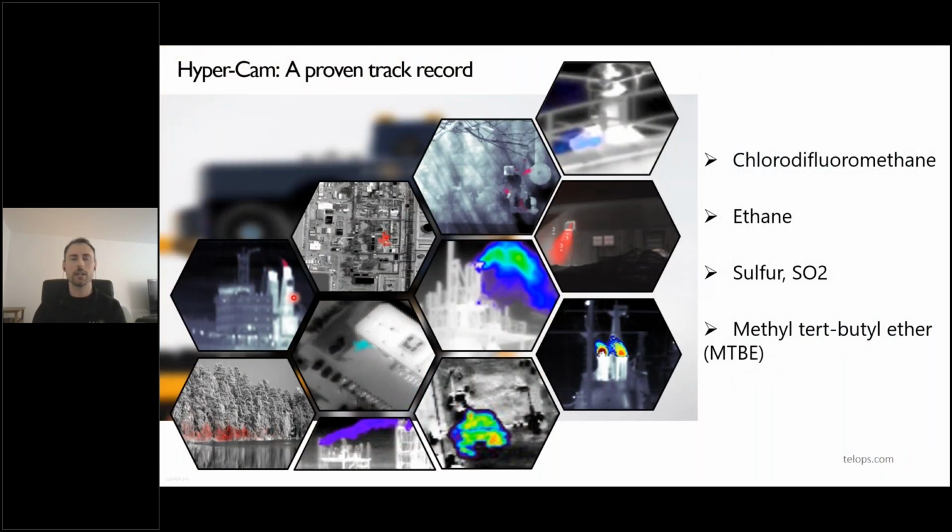Those, of course, are only a couple of case studies that we have with our hyperspectral cameras. But of course, it's got a proven track record throughout the years. The system's been used in numerous contexts and deployed to different parts of the world to detect and identify different chemicals. It's able to detect other things such as ethane, sulfur dioxide, MTBE, and so on.